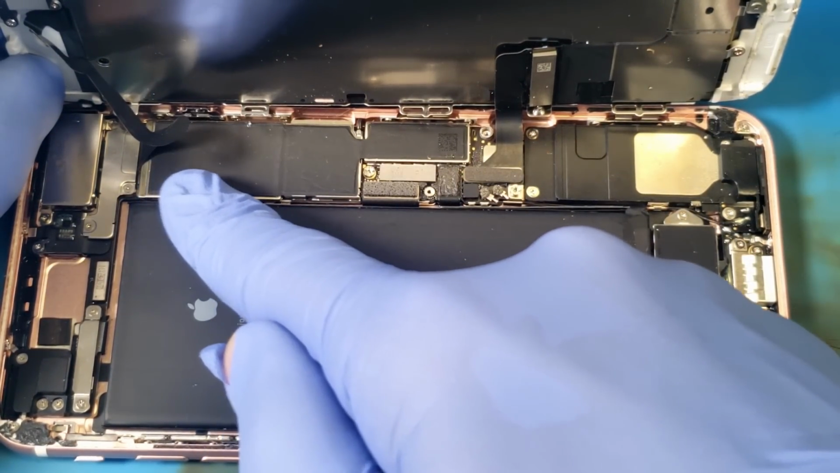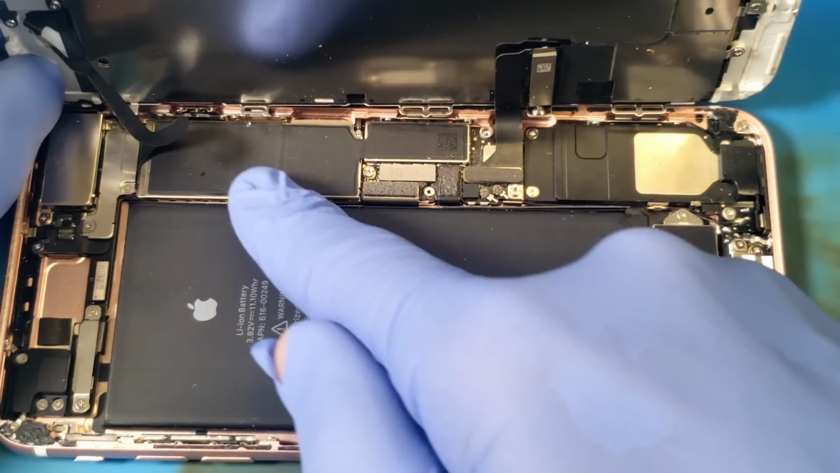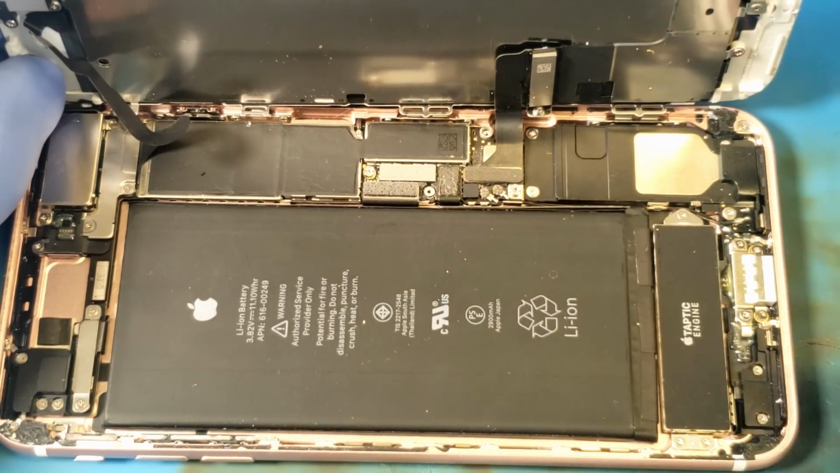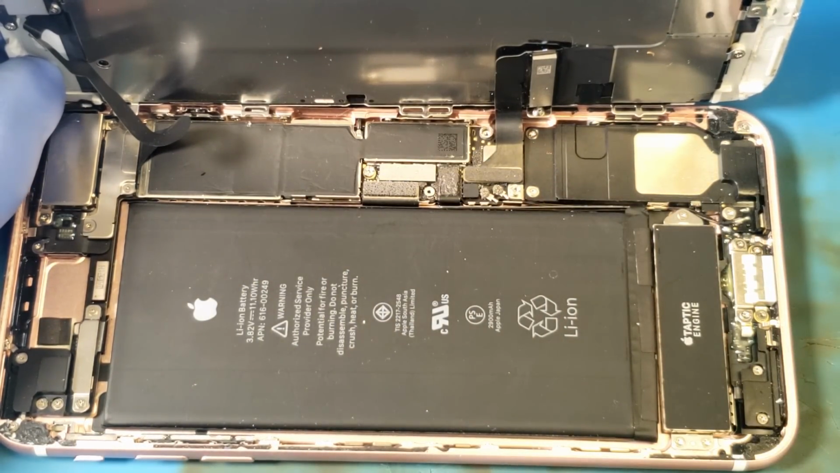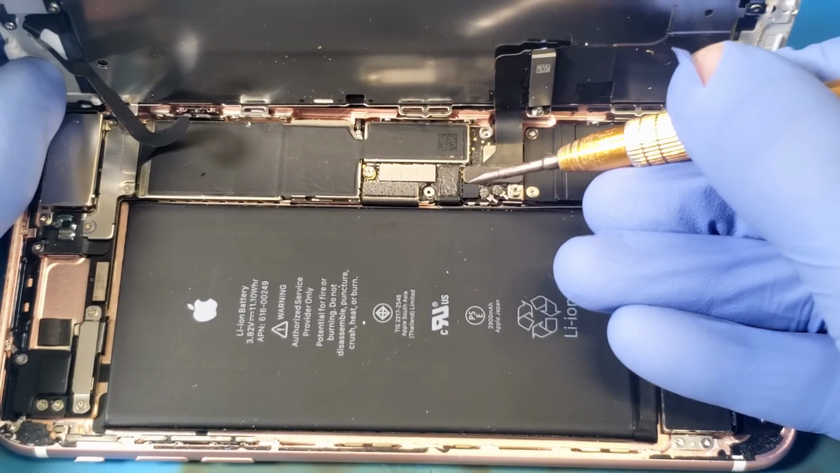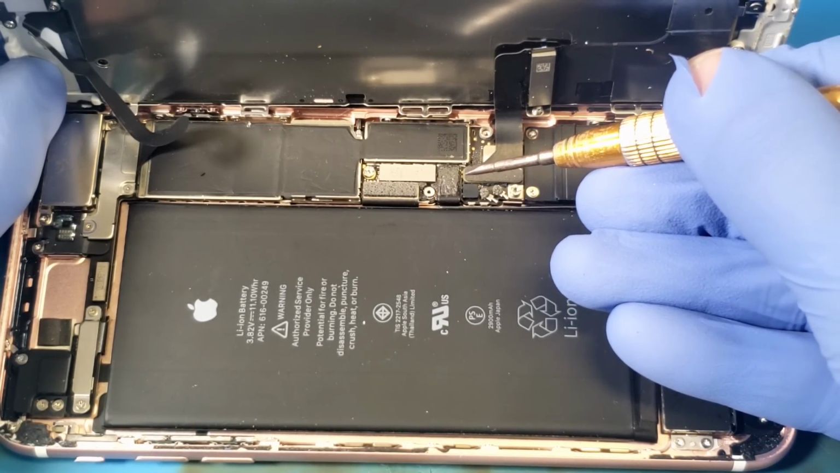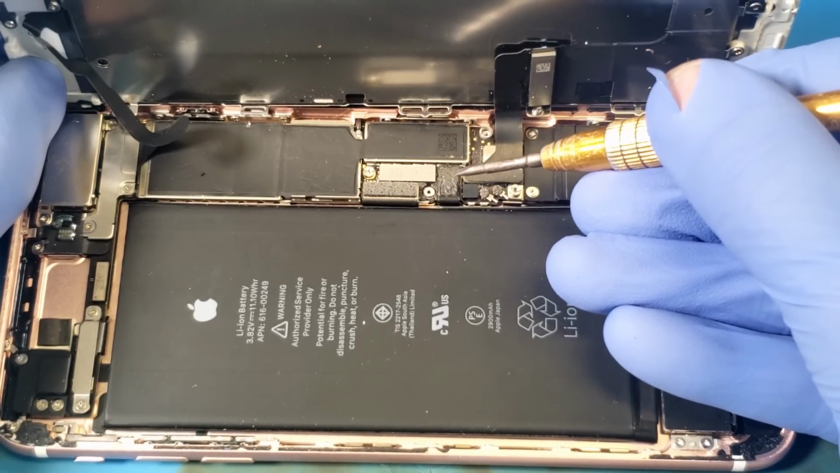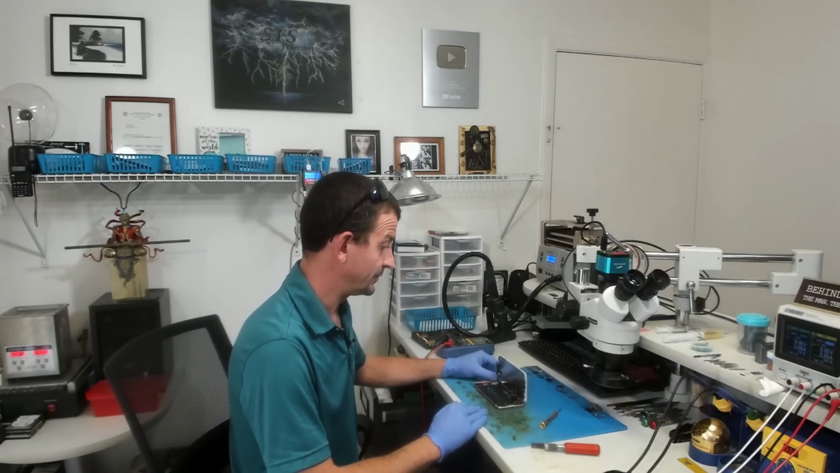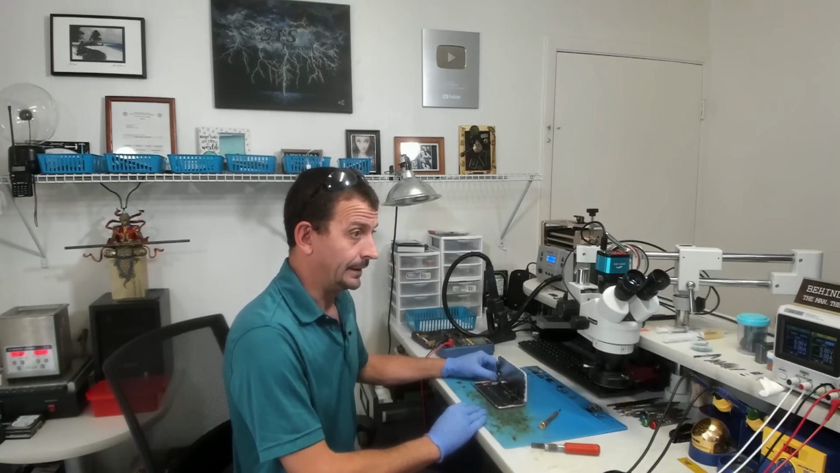I'm happy to say it does actually have the CPU shield on it. You wouldn't believe how many of these things show up and they're like literally missing board level components all over the place. So I'm gonna say that this thing has most likely, you know what? I'm getting just a little bit ahead of myself. I actually almost started work on this phone without doing any testing.